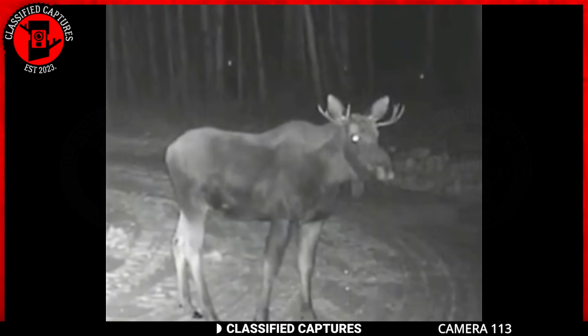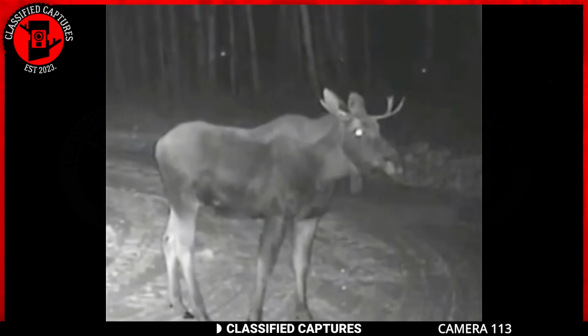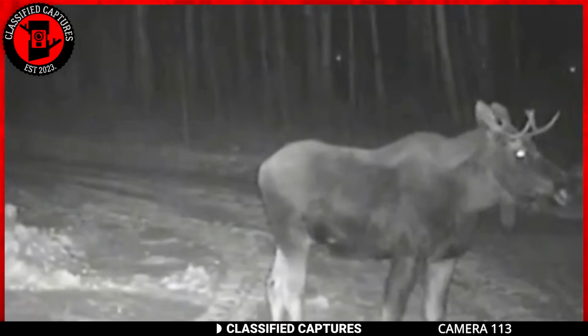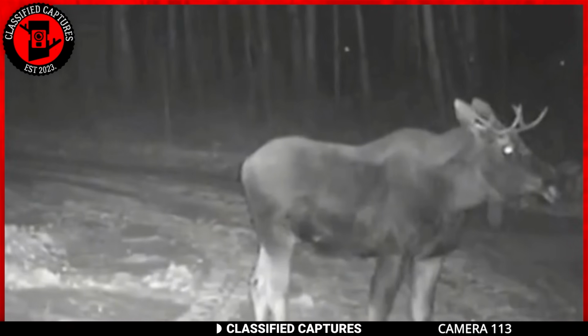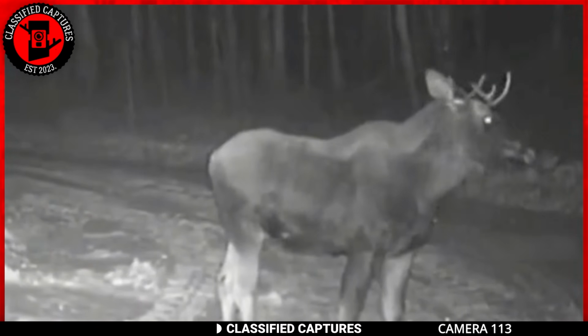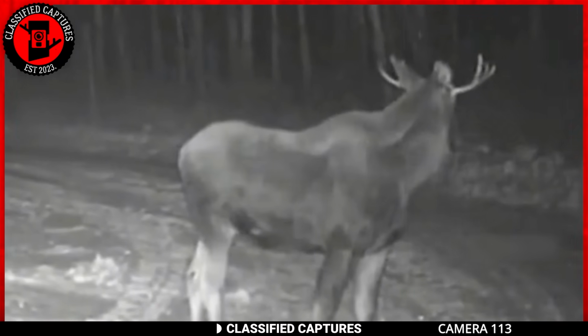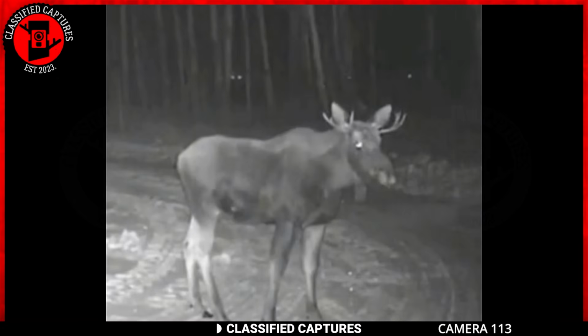Some argue it could be the calculated gaze of a mountain lion or a stealthy cougar silently maneuvering through the shadows. However, the plot thickens as a faction of believers emerges, suggesting a more cryptic presence. Could it be the elusive Bigfoot lurking in the darkness and keeping an eye on the unsuspecting moose?